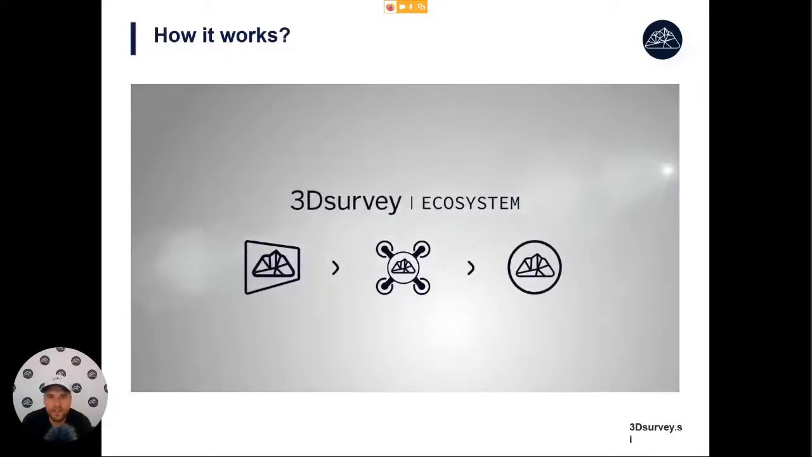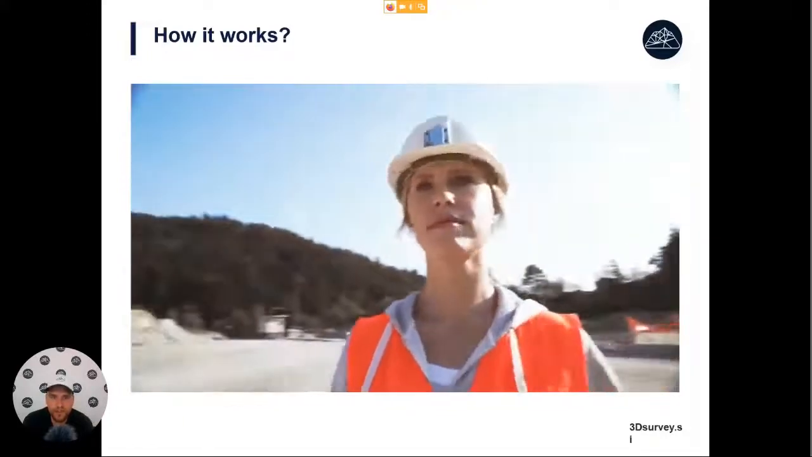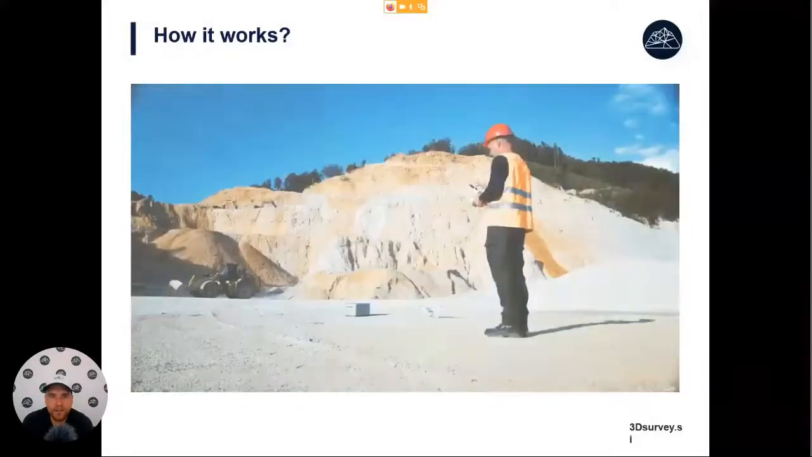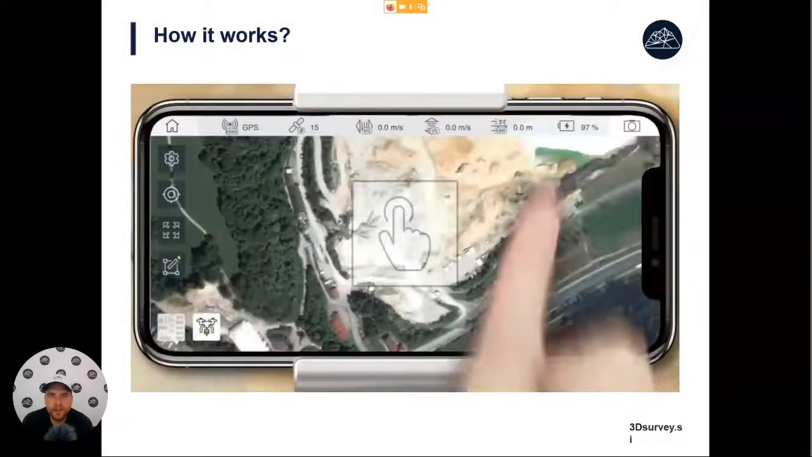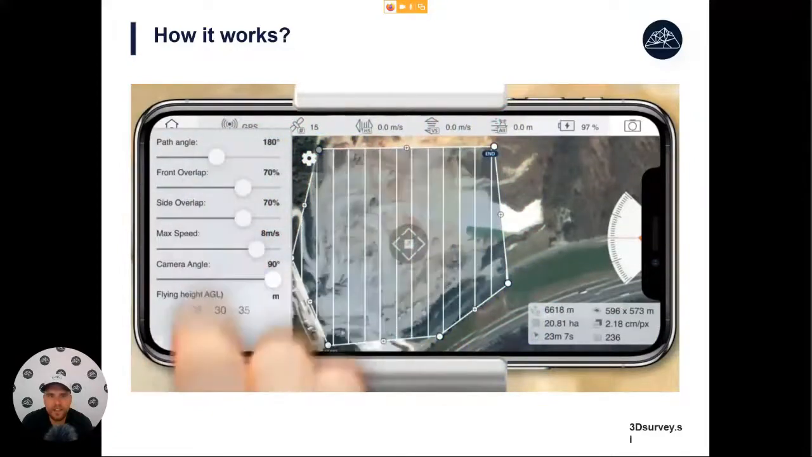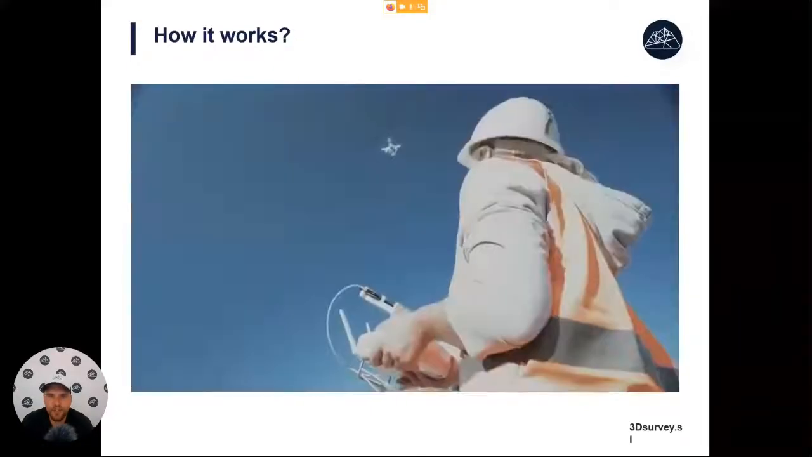So the 3D Survey ecosystem consists of software for piloting the drone and software for processing the data. As land surveyors, what we do now is just come out onto the field, start up the machinery, go into the application for planning flight, and select an area of interest that we want to fly over. We can set some flight parameters like flying height and overlap.